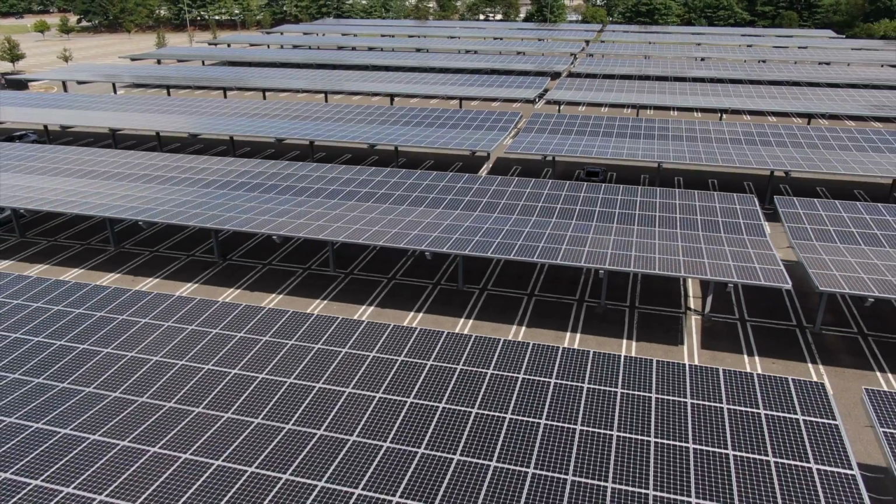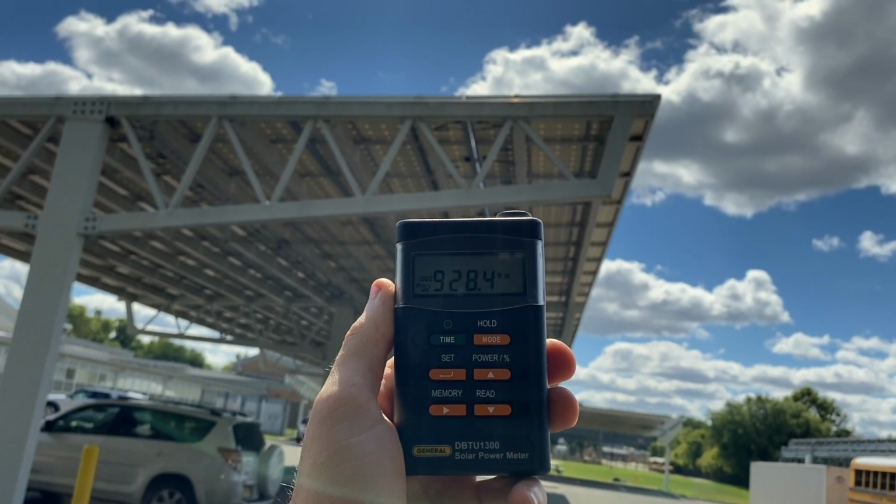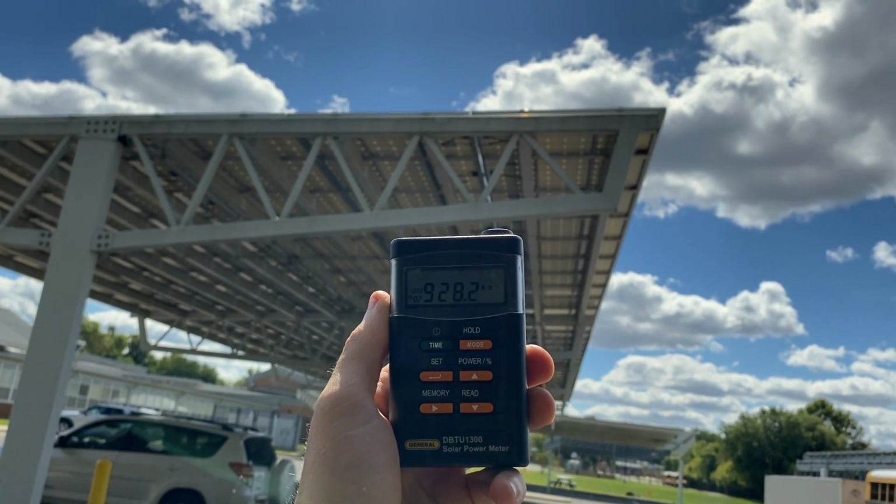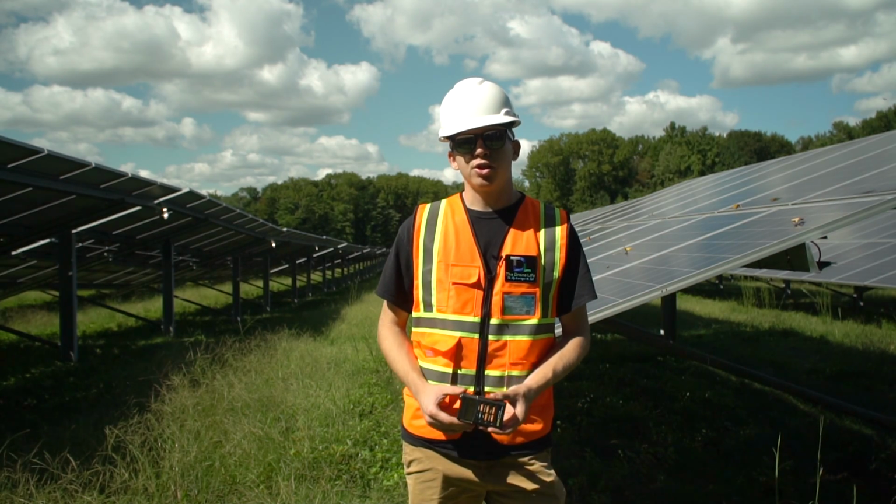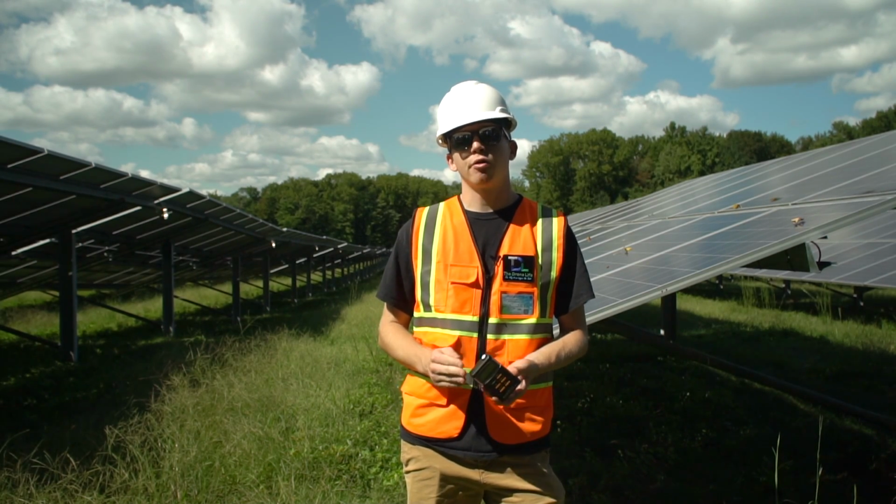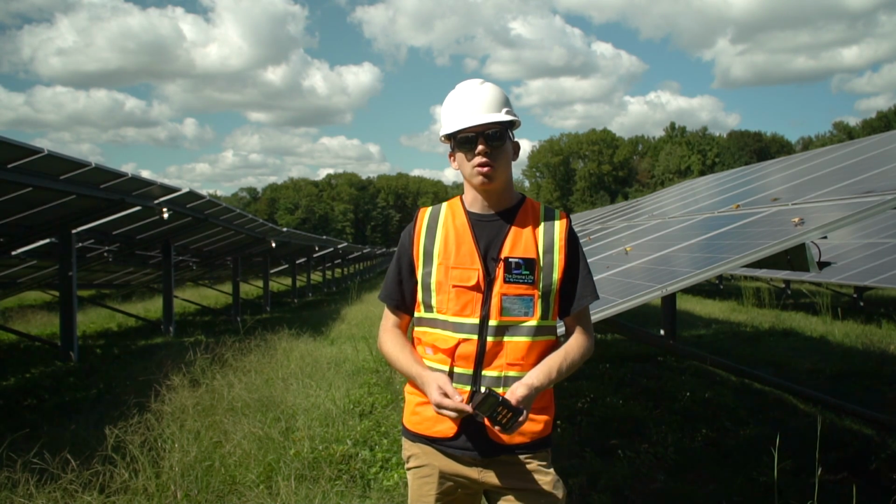Even if you can't be physically right next to the panels on a carport, for example, you can still measure the irradiance near them as long as the sensor is at the same angle as the panels. It's very important to check the irradiance throughout the entire inspection because weather conditions can change if the sun begins to set or clouds come in.